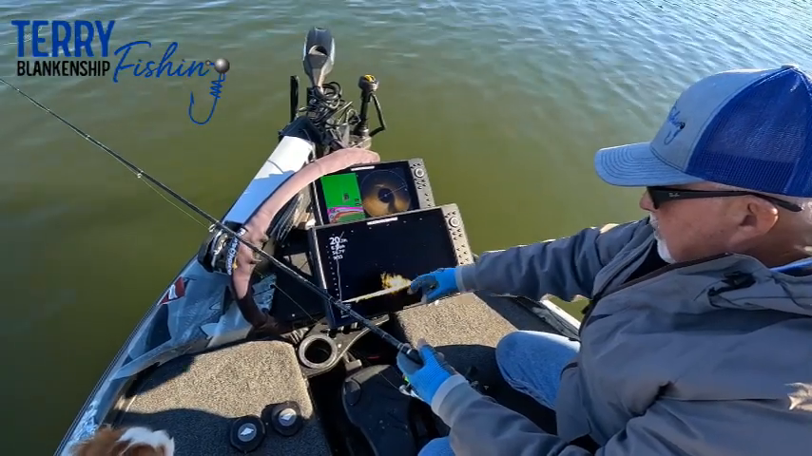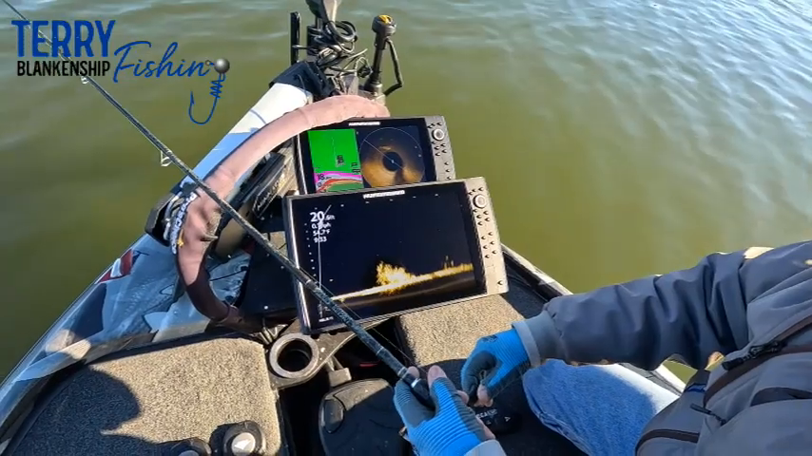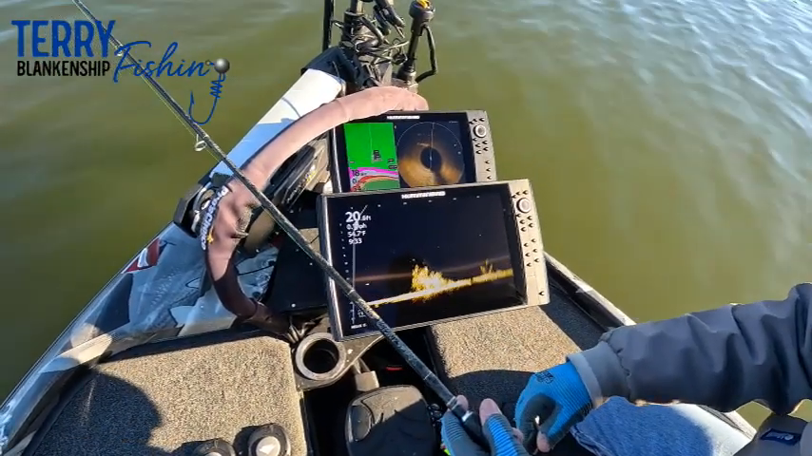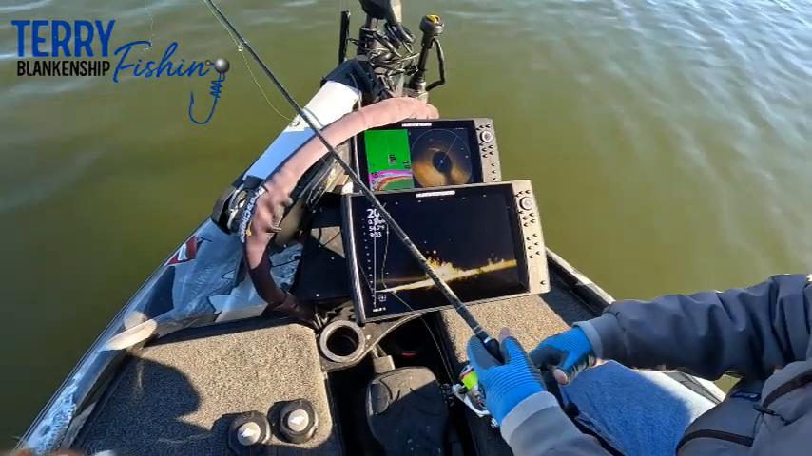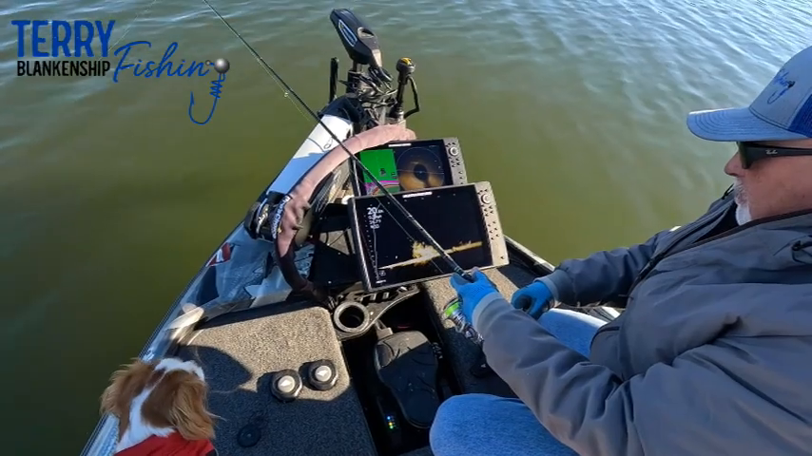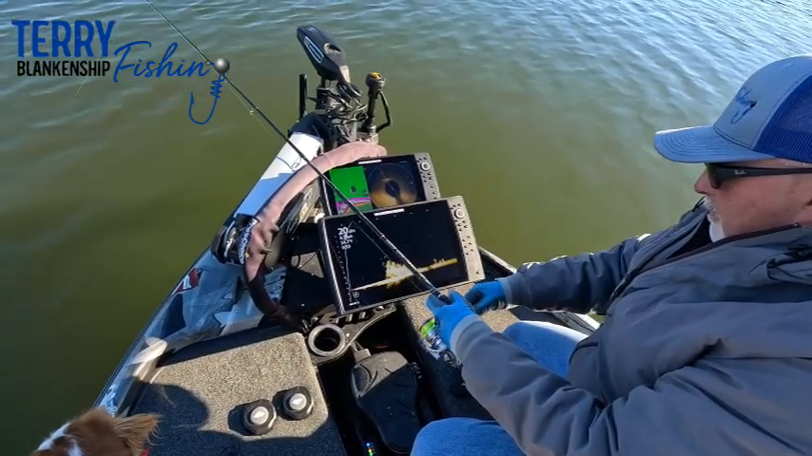There's my jig coming into play there at about 30. Alright, this is good here, so I feel like I'm going to get bit right here if they're going to bite. There he comes. Oh, that was a good one too, and I missed it. Boy, that would have been a good one to catch on the first cast on it. Definitely a good fish.